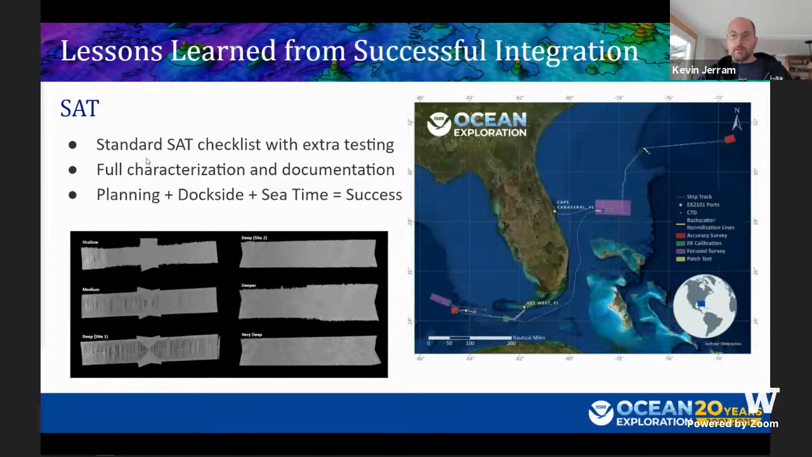So some of the other lessons learned from this experience: we followed the standard sea acceptance testing checklist that the MAC has been developing, and followed Kongsberg recommendations. The Kongsberg acceptance testing contract is kind of like a subset of those tests. In the case of the Okeanos, the key was really having ample time to plan, having time dockside to review the vessel geometry and the configuration, and do the waterline testing. And then we had lots of time at sea, which is a luxury, but that let us work around the troubleshooting of the new system and sea state, of course.